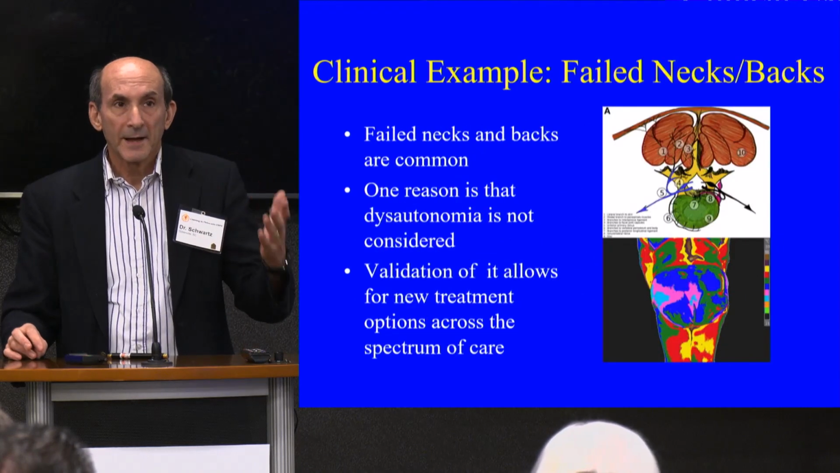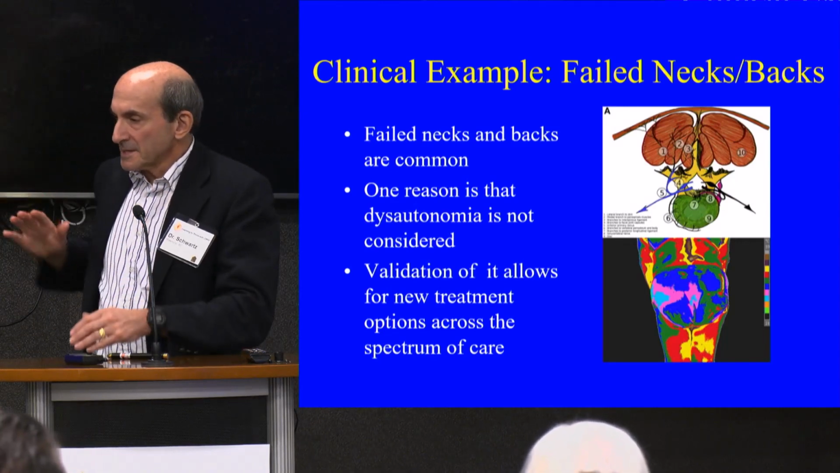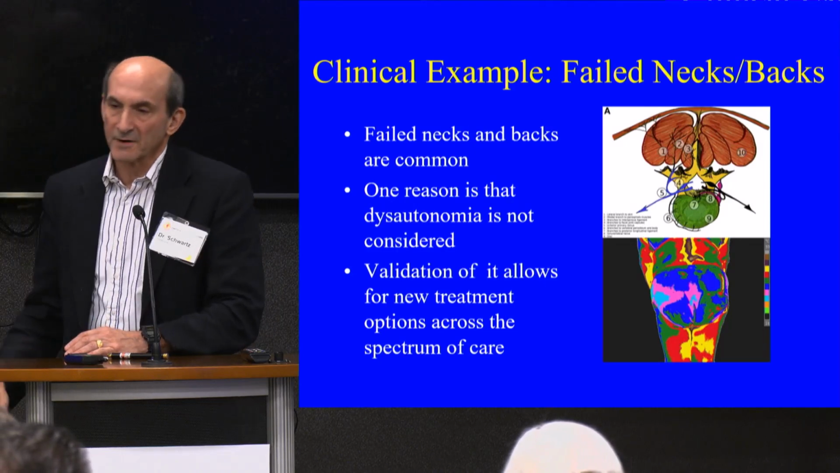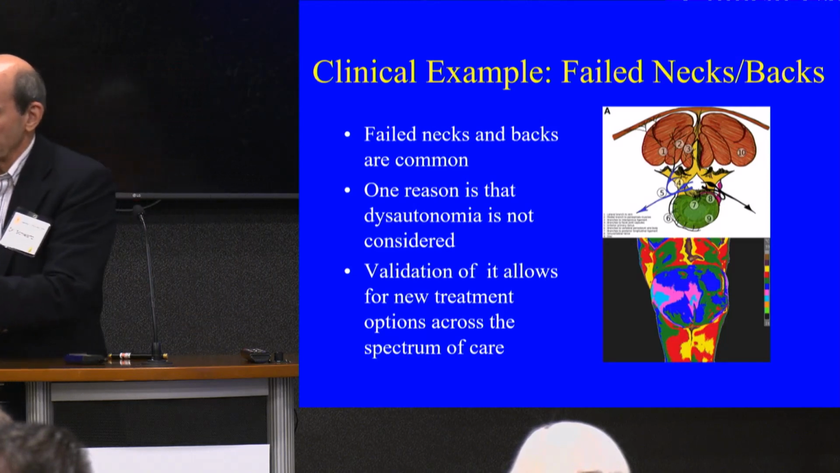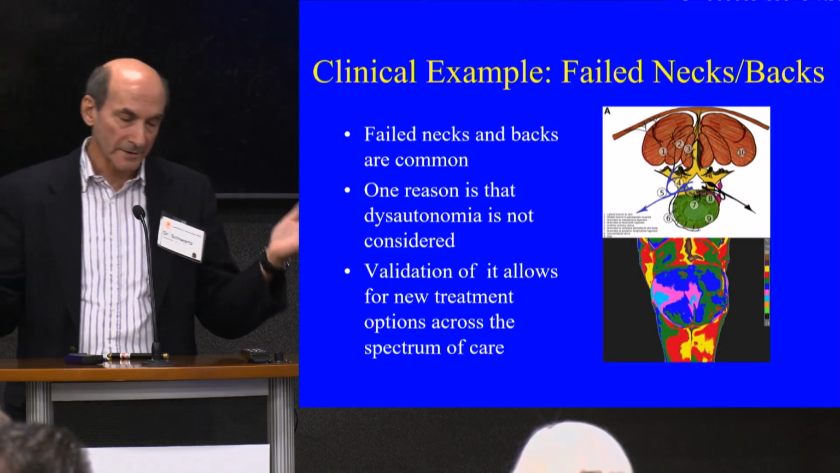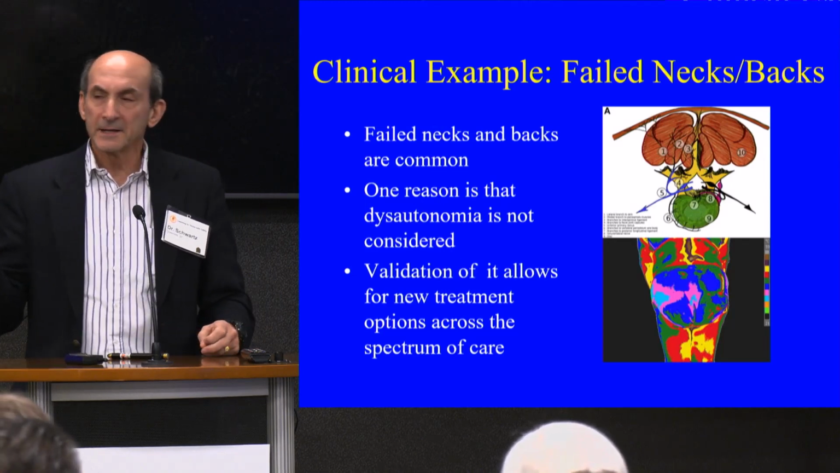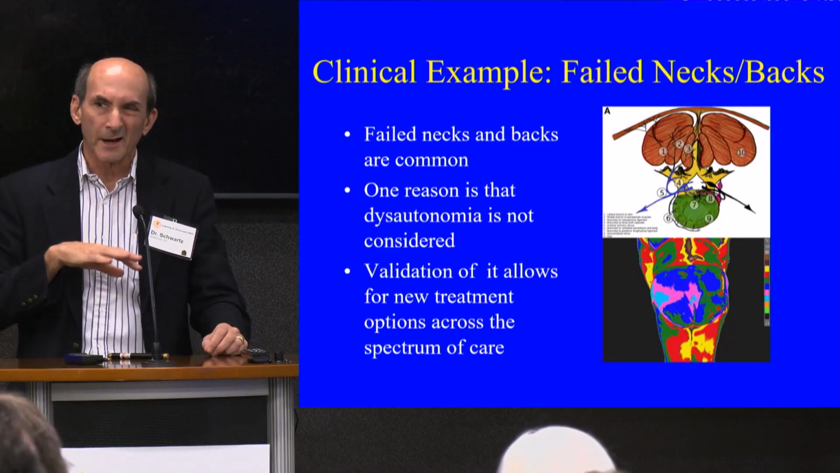Failed necks, failed backs. The recurrent nerve of Luschka, it's a regular sciatica nerve. When you think of it, we're talking about the nerve root that comes along towards the front of the leg, where the front side and the back side of the nerve roots, the rami, come together and create a sciatic trunk, if you will. And the recurrent nerve of Luschka, what the body did is say, hey, we're going to send some feeders back to the spine along the way just to monitor ourselves.